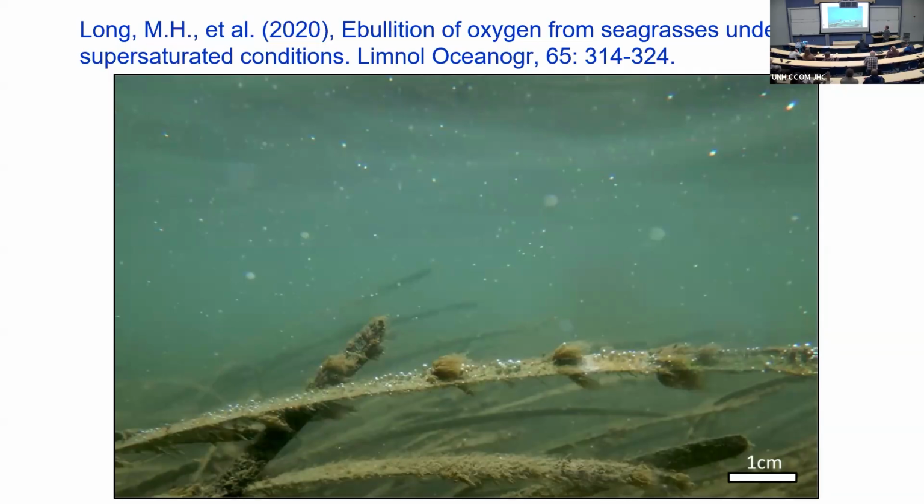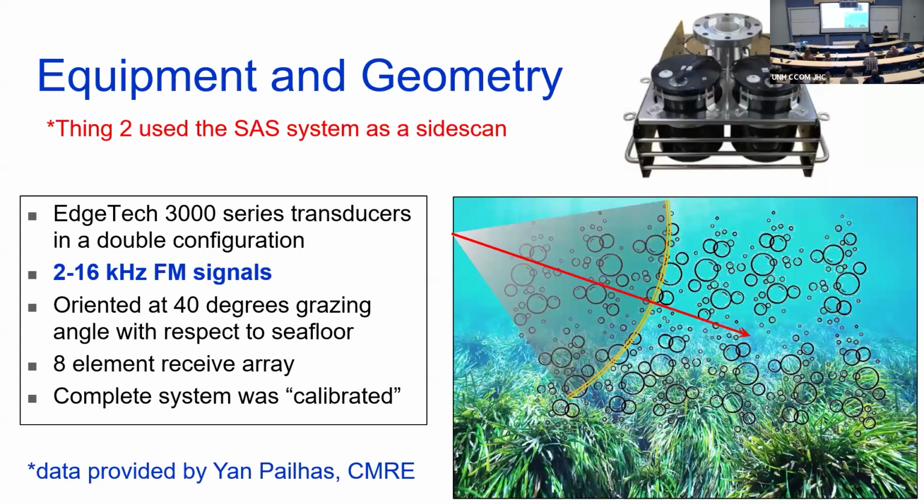So maybe a tenth of a millimeter, maybe fractions of a millimeter. You can see in the water column, they're probably a little smaller than these guys on the leaves. But lots of bubbles. Bubbles scatter extremely well. If they're anywhere in your system, that's going to dominate. So that's what we were seeing. We're seeing bubbles in the water.